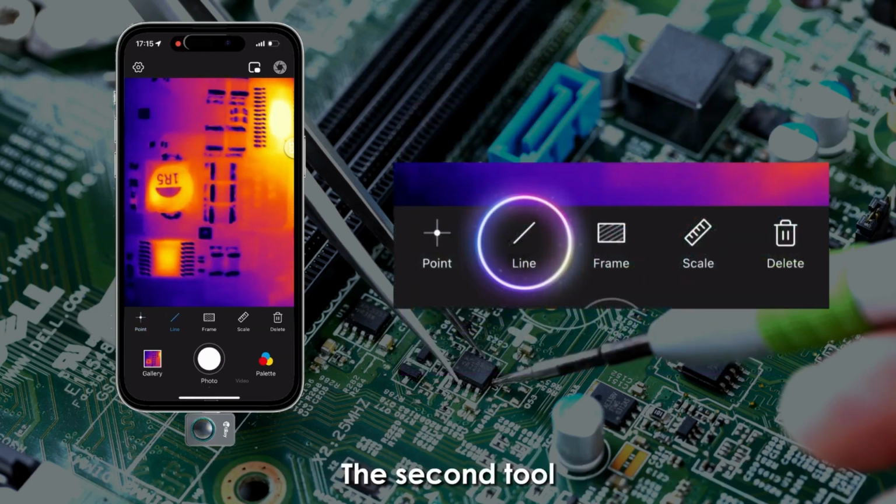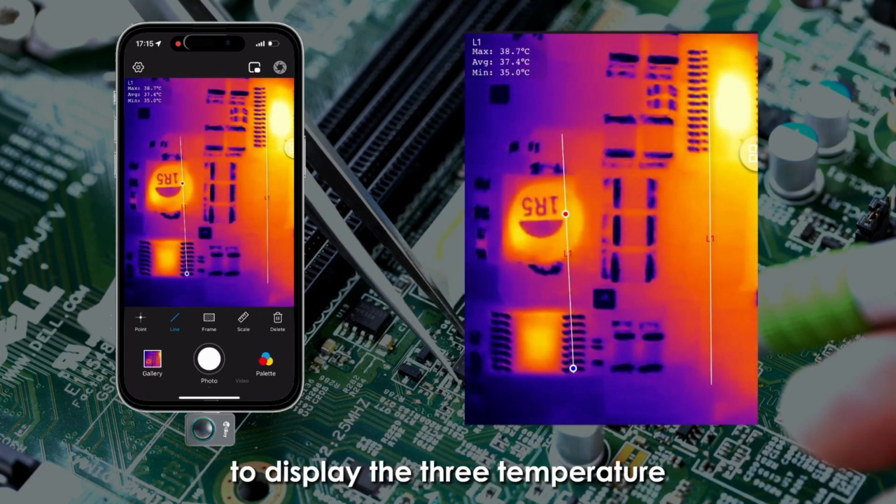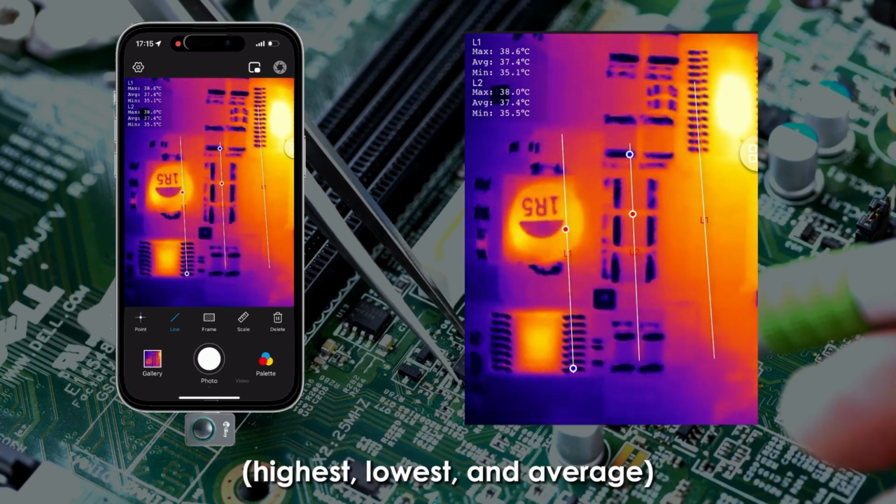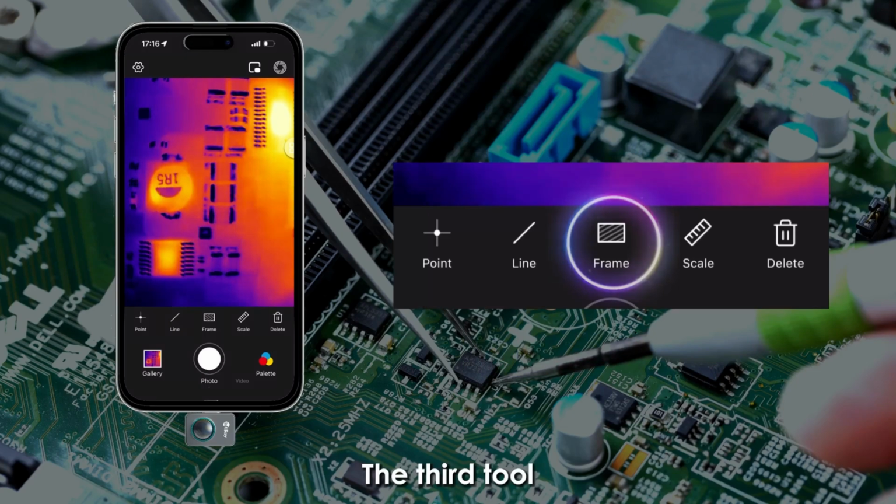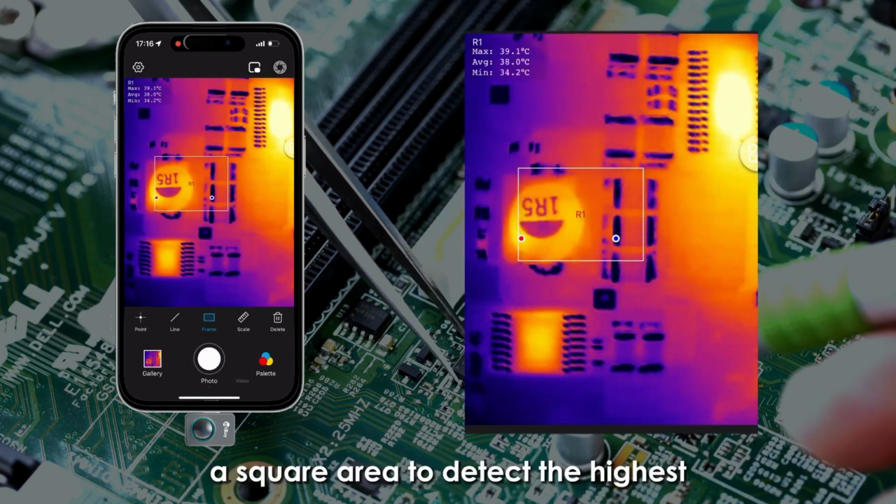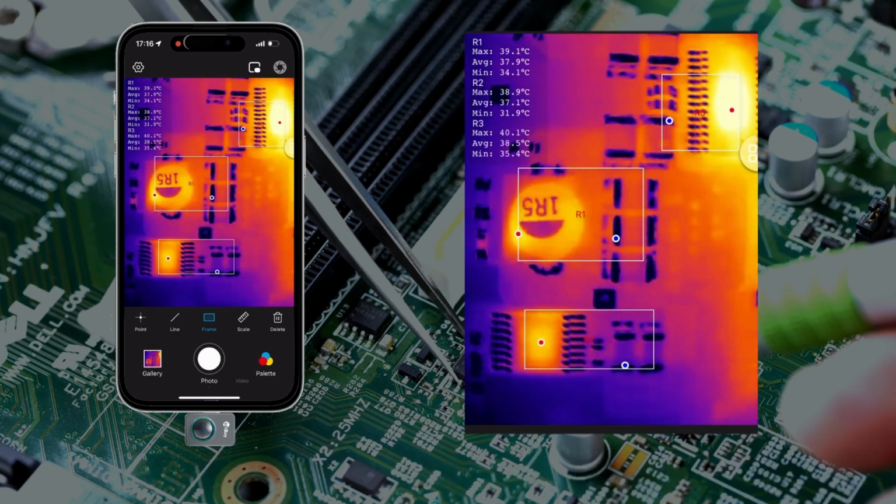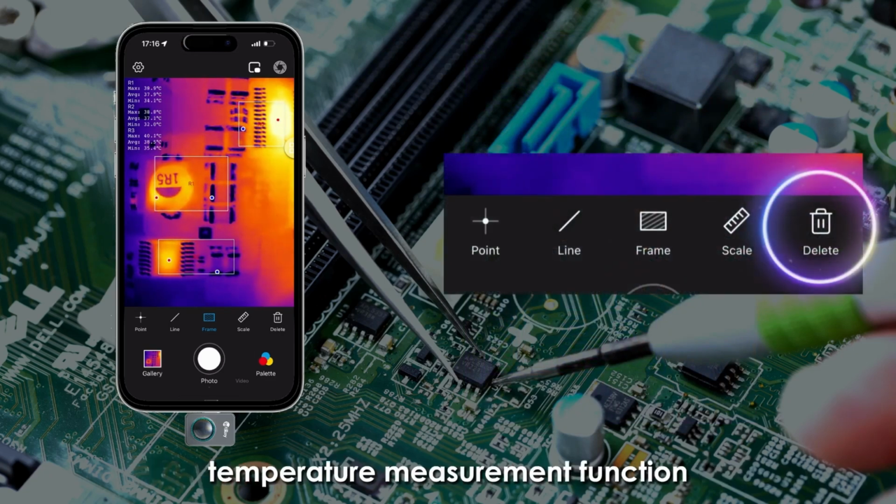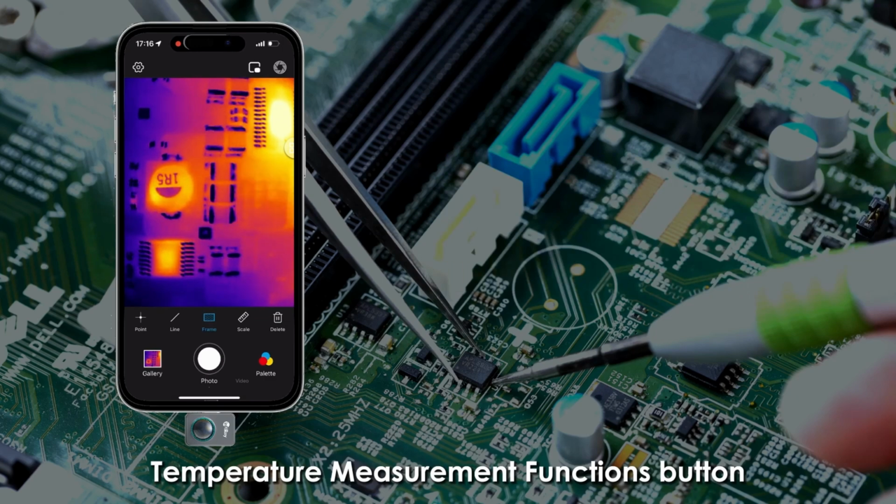The second tool is the line temperature measurement, where you can draw a line on the screen to display the 3 temperature values of the line, highest, lowest, and average, and up to 3 lines can be drawn. The third tool is the area temperature measurement, where you can draw a square area to detect the highest, lowest, and average temperature within the area. When you want to cancel the corresponding temperature measurement function, you can click the Delete button or use the Clear All Temperature Measurement Functions button.